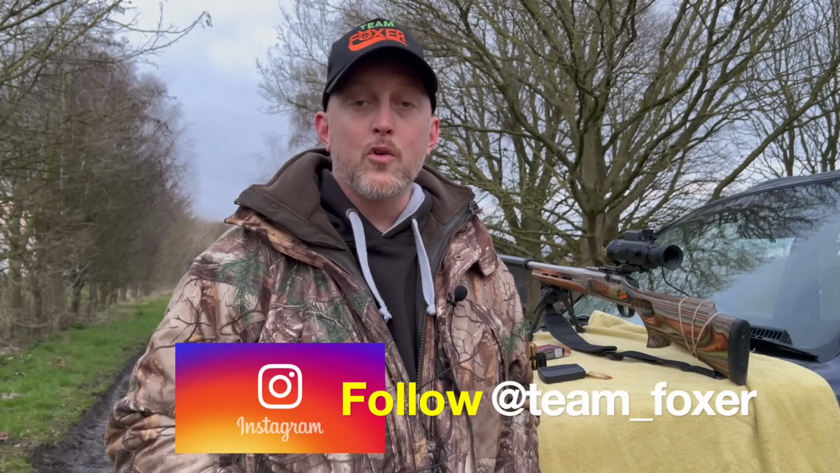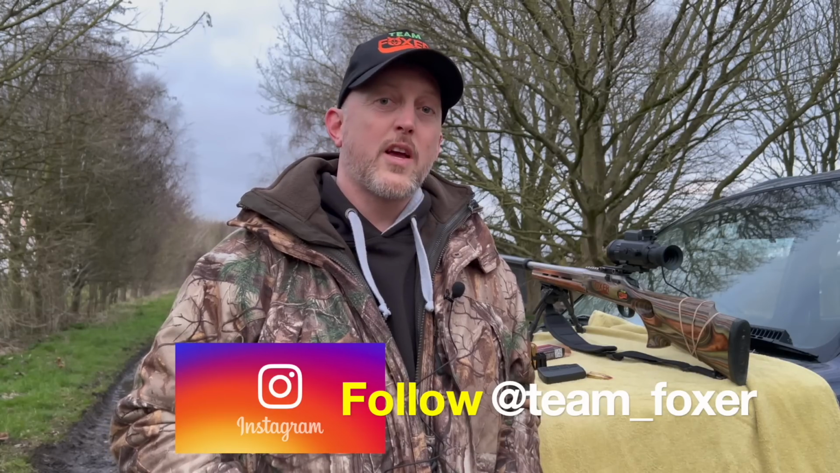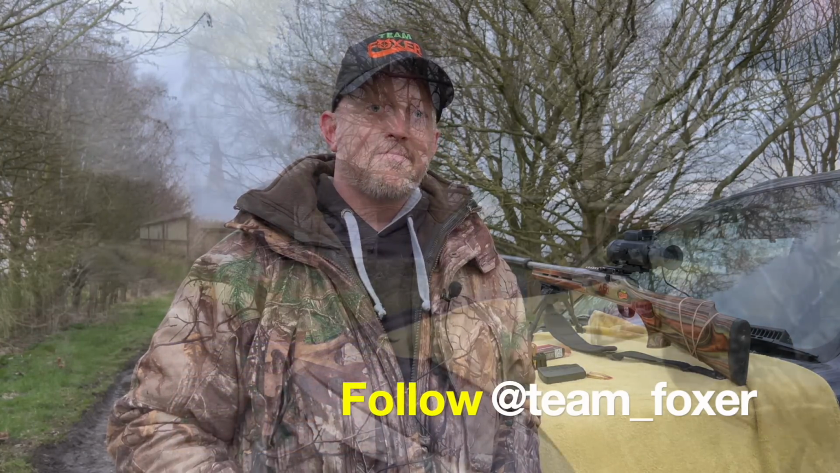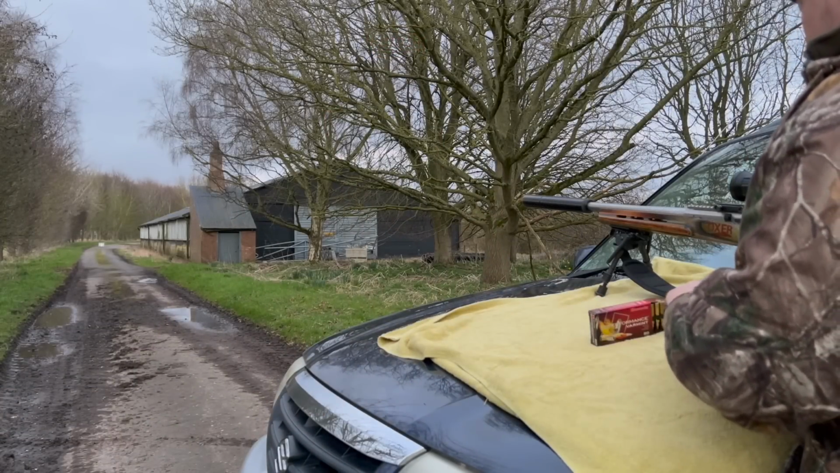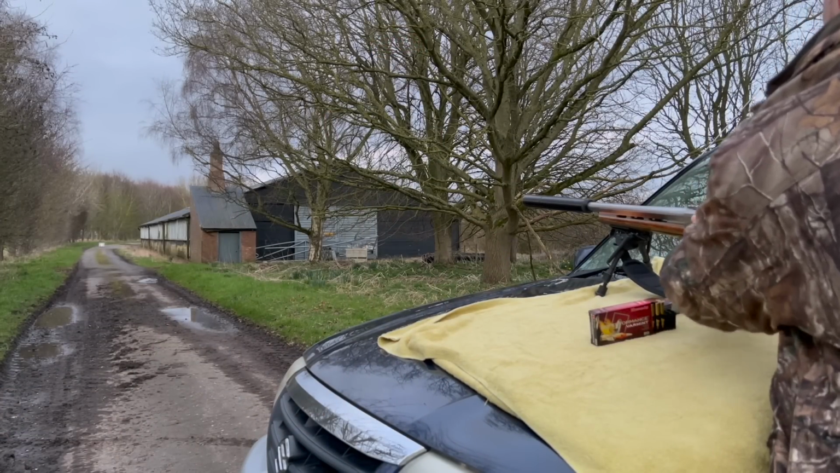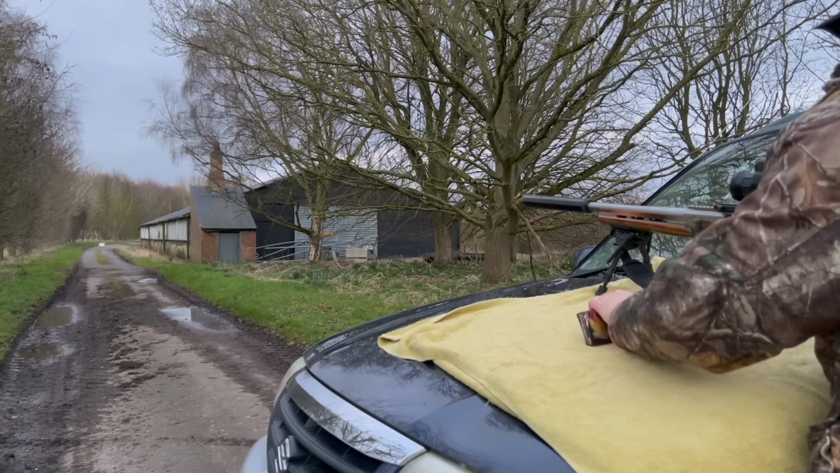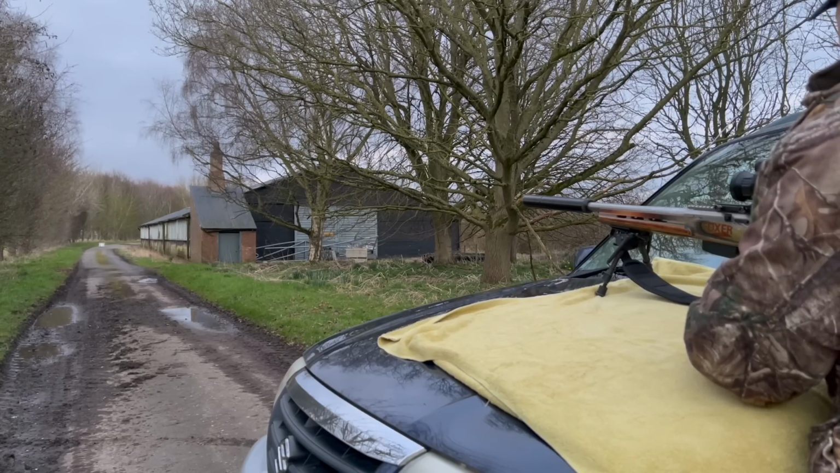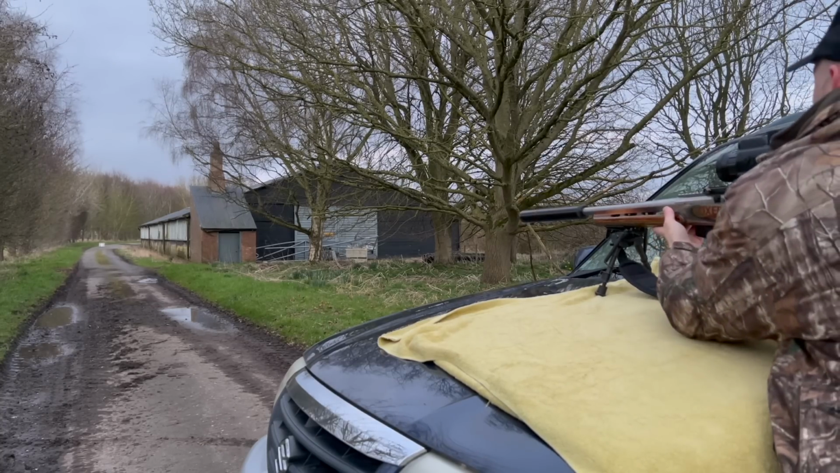Just in case we come across a couple of rabbits, so I thought I'd check zero on that one as well. So let's get sighted in and let's get on with the action. So we've got a perfectly clean barrel, so sometimes the first round isn't always the most accurate. But we will see.